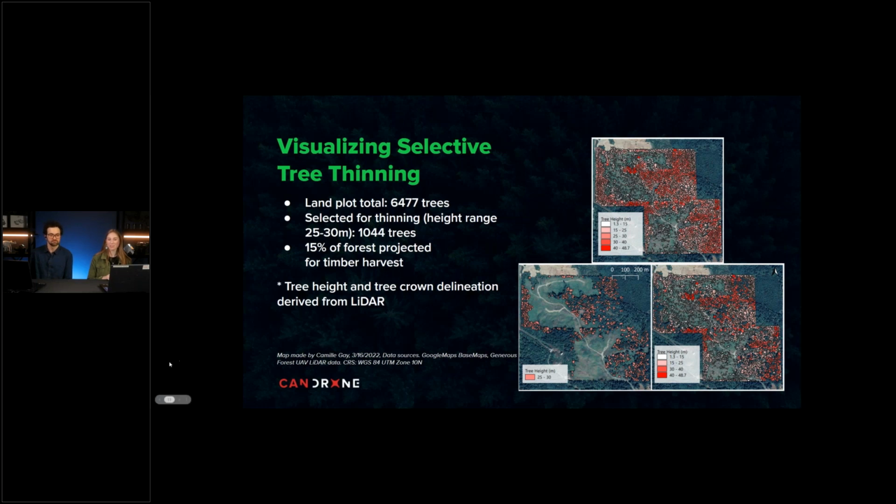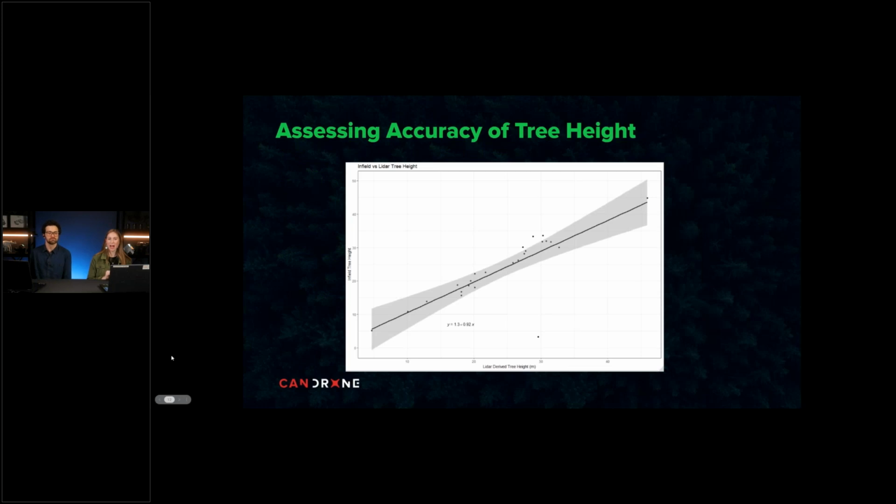Awesome, thanks, Patty. All right, so after running the process of LiDAR tree segmentation, we wanted to use the LiDAR tree height measurements derived from the tree segmentation and compare them against our in-field tree height measurements to assess the accuracy of our LiDAR measurements.